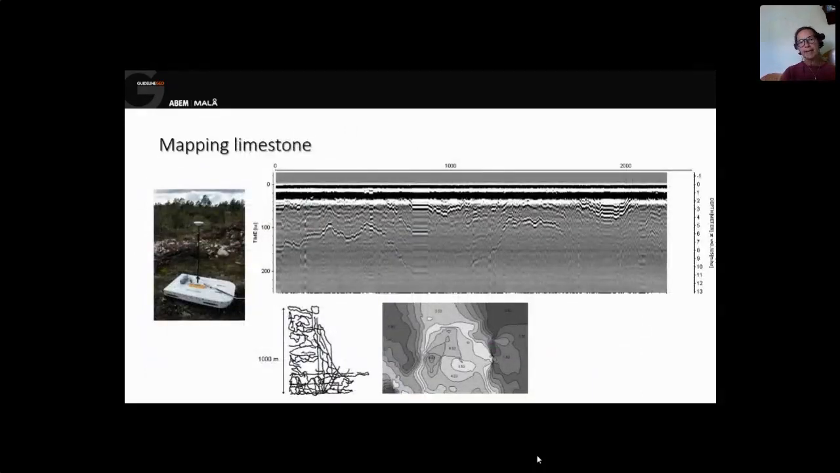And then, of course, you can also map limestone. This is a quarry in Sweden where they wanted to know the volume of limestone you can take out and use. So ground penetrating radar, GPS, a long snakelike profile, interpretation, and then you get the volume of the limestone.